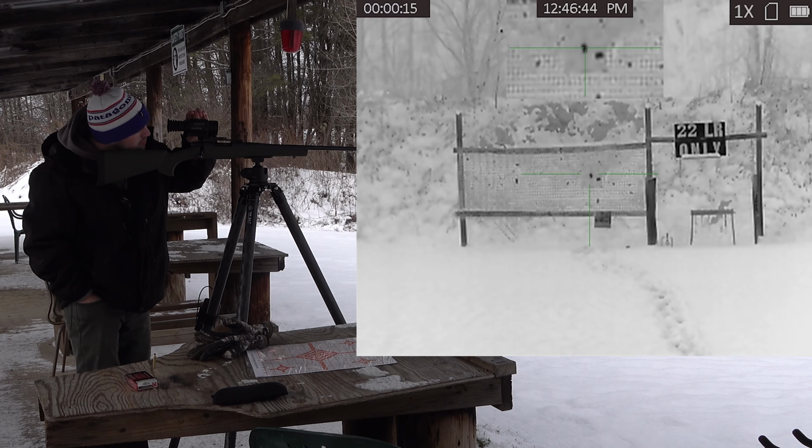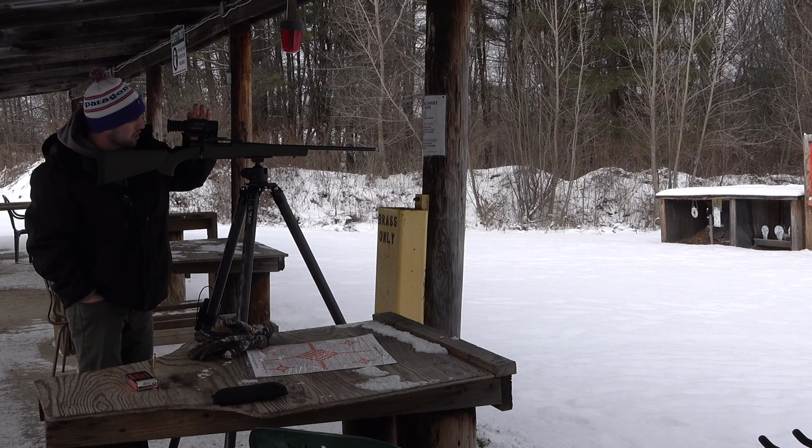So save that video, go back into your reticle, so main menu, press and hold the center button down, go down to your reticle, press and hold, or just press, and then press the center again.